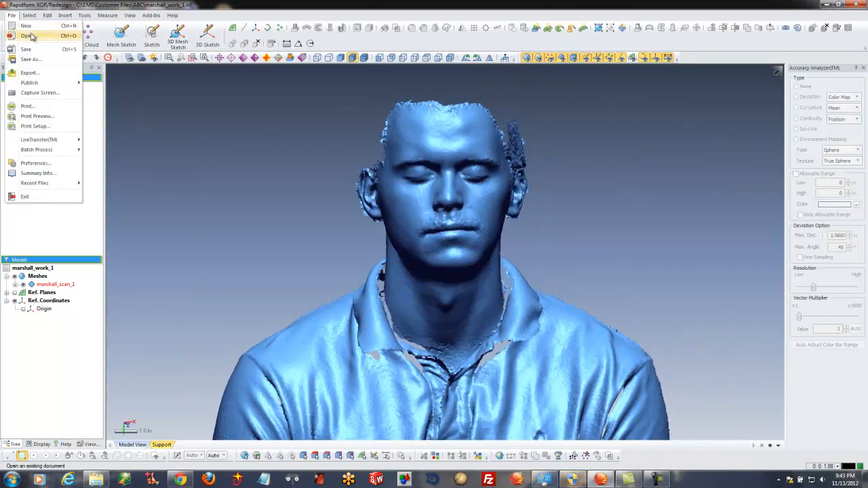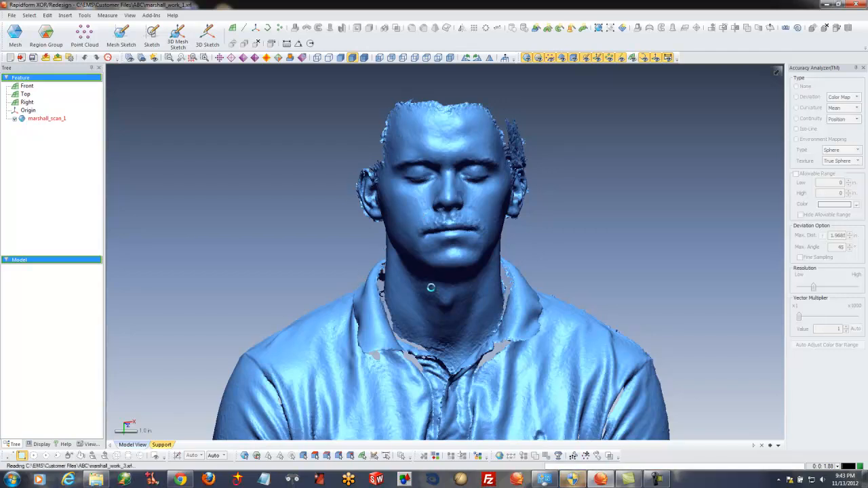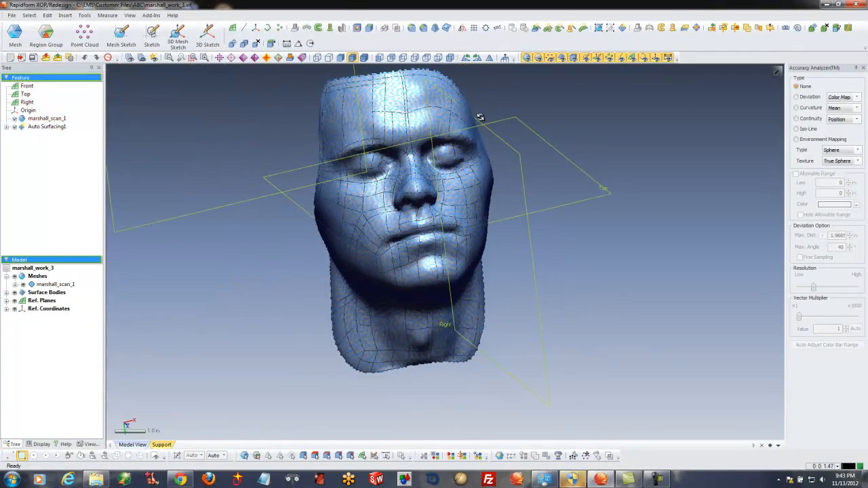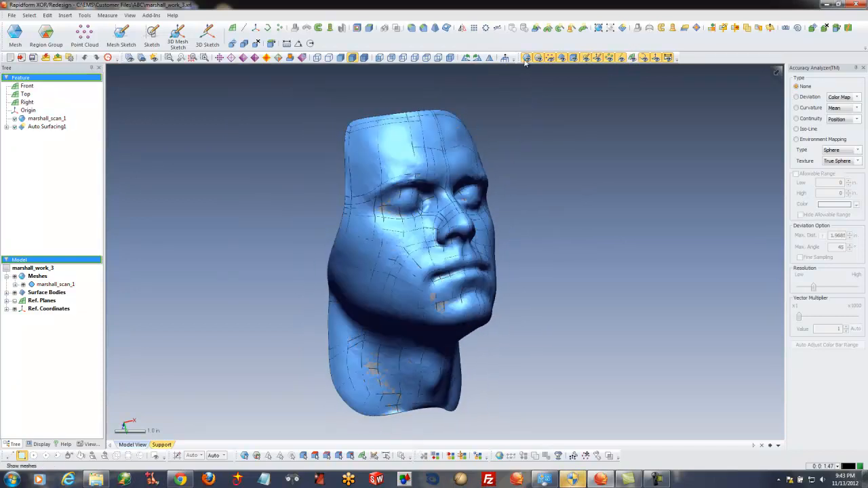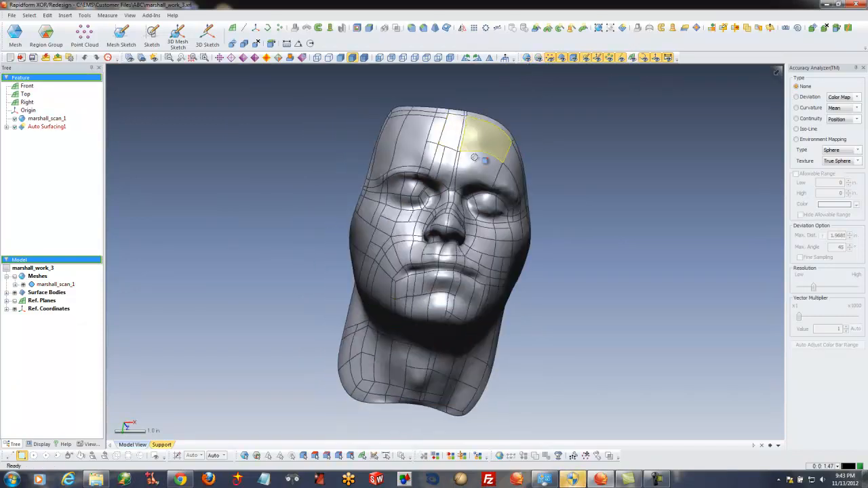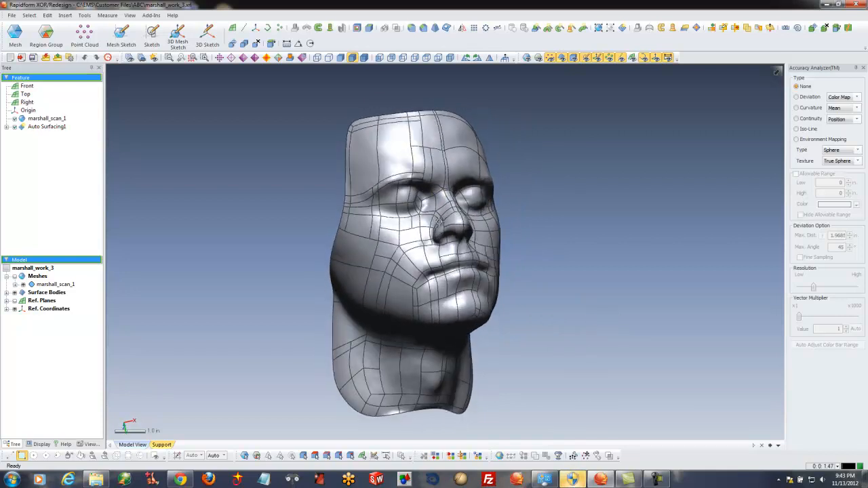And what we did is, and I'm just going to load this to show it, is we basically trimmed the mesh down to the face area, cleaned it up a little bit, smoothed it out, and then we auto surfaced the face. So if I hide the mesh, again, we now have a NURB surface model of this person's face, which can be used for basically whatever your application may require.